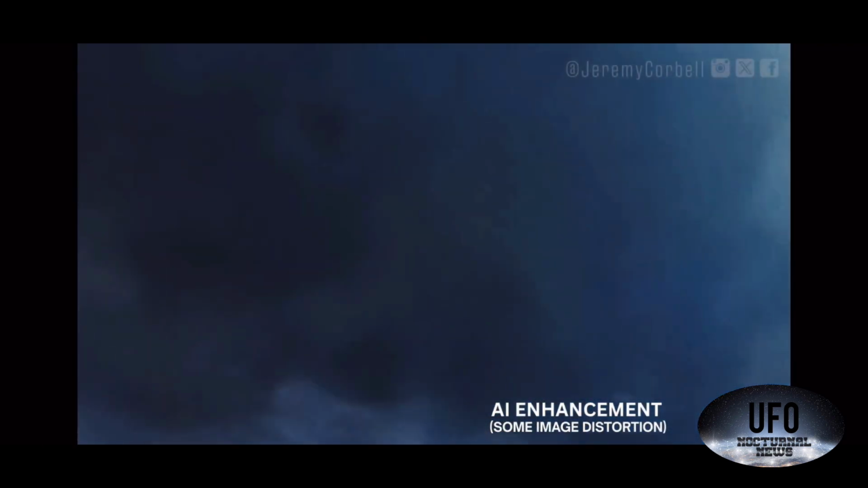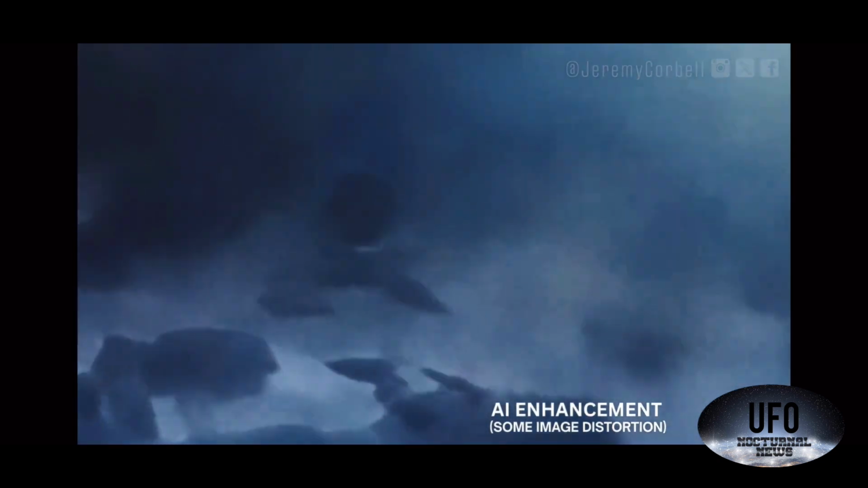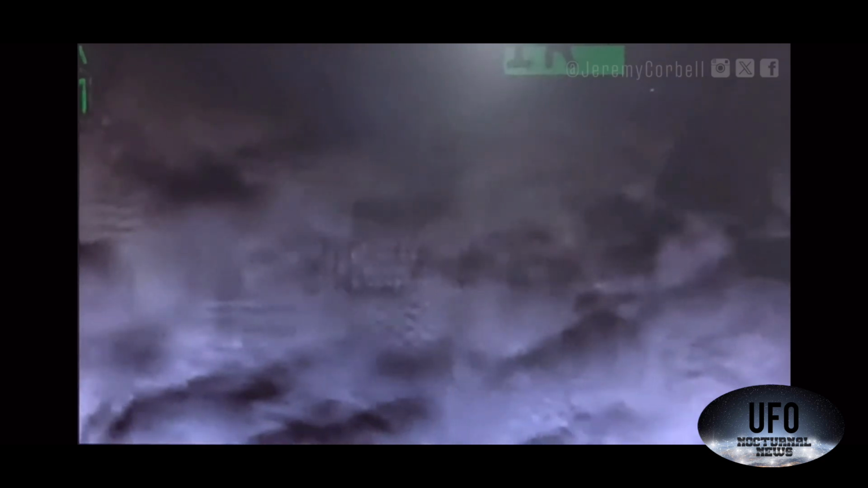Okay, but I think that's probably the sun up there. It could be the moon. Either way, doesn't matter. I think it's reflecting off the camera lens, and they've turned up the contrast and made it look like this ginormous black disc flying through the clouds. That is my honest opinion. I don't know if anyone else has come up with this conclusion, but that's what I think it is.